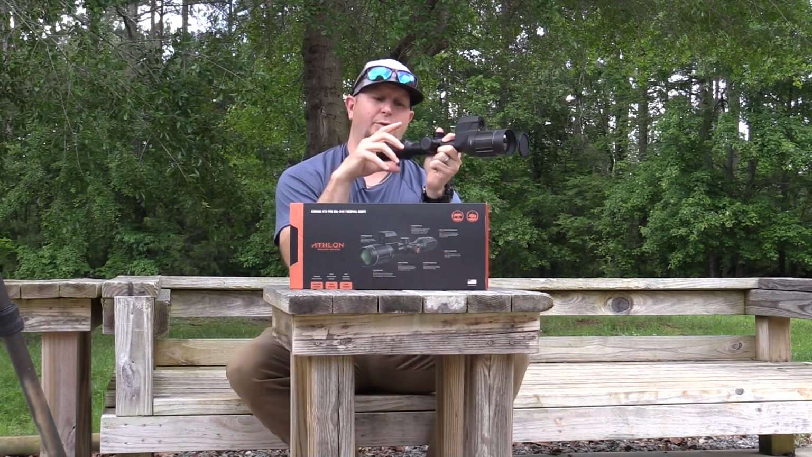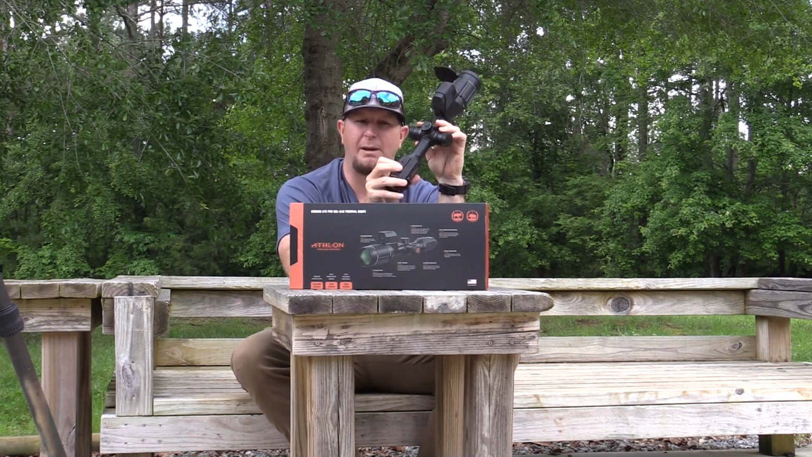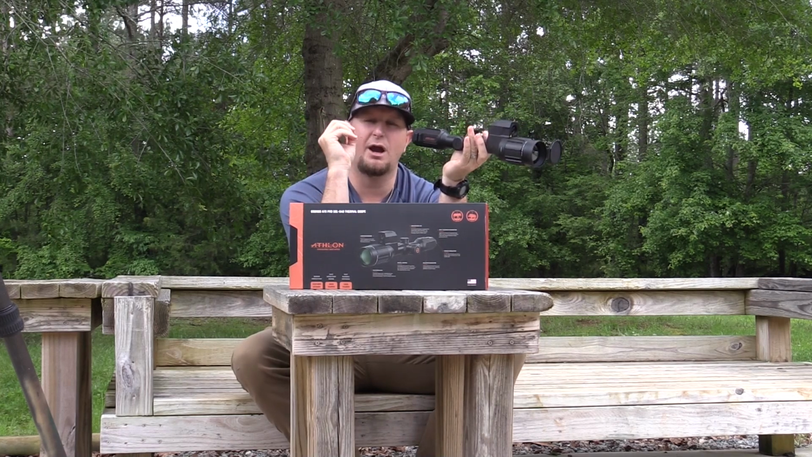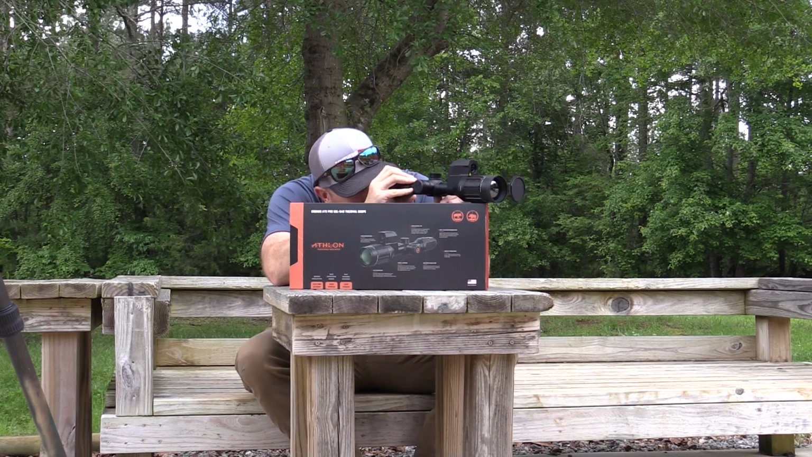But like I mentioned earlier, we're going to start recording onto this. As I mentioned, there are two buttons, the power button and the camera button. If you do a single press of the camera button, it will take a snapshot or a picture. If you mash and hold down, then it will actually start recording. And we're going to do that now.